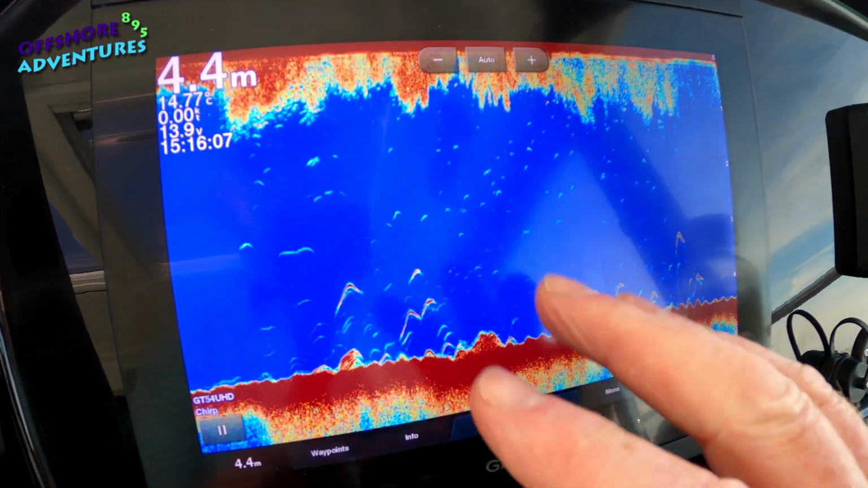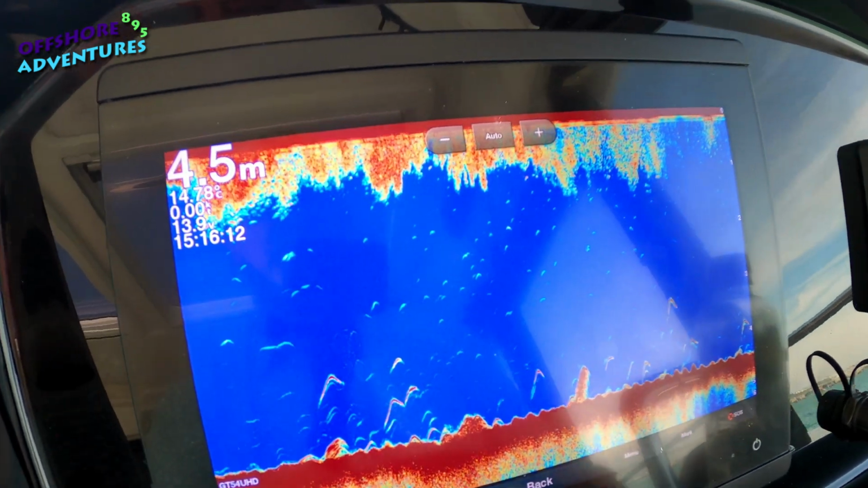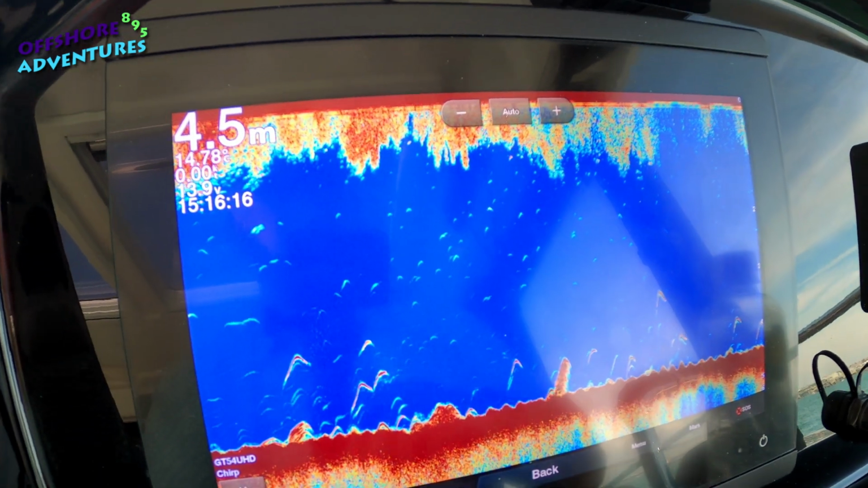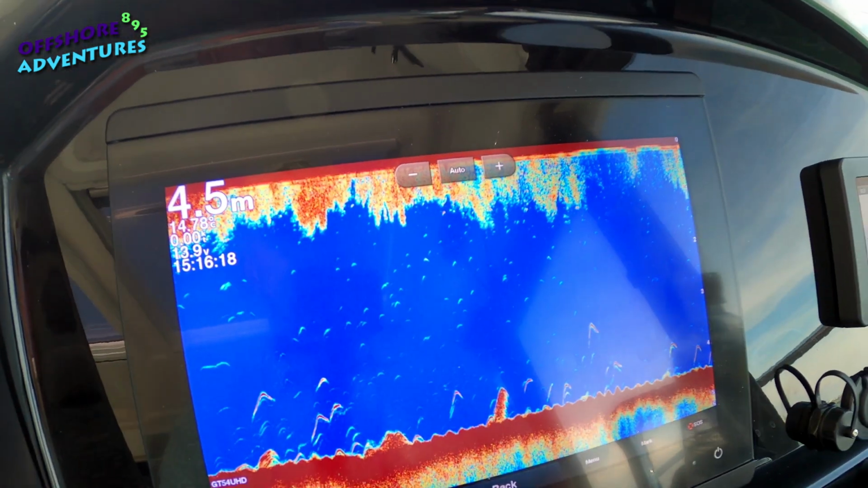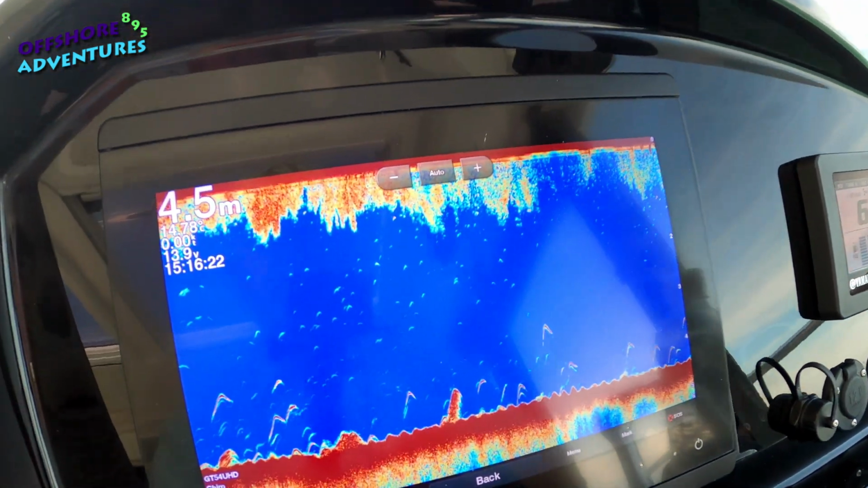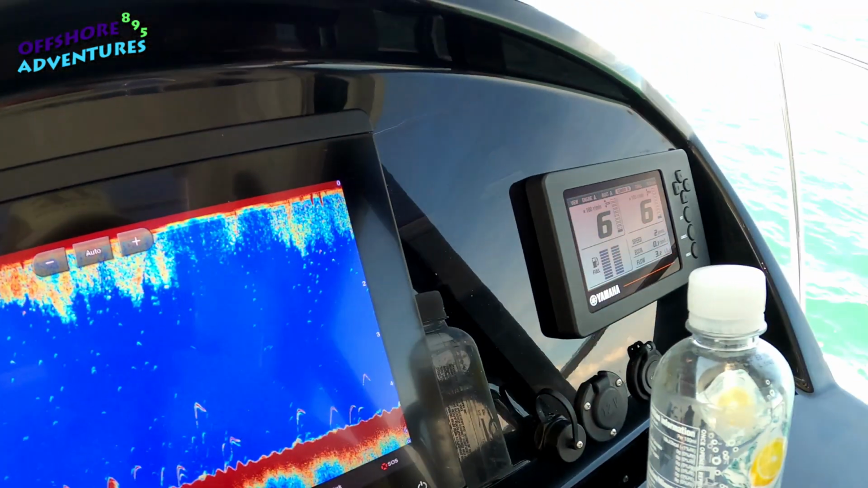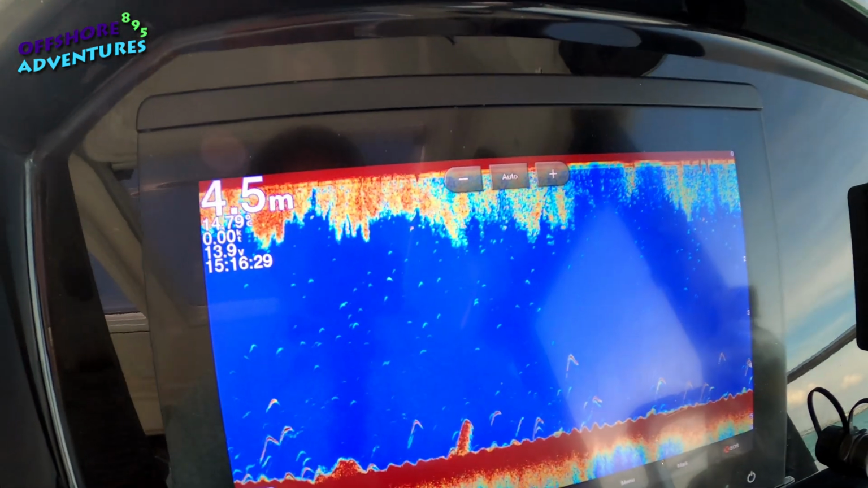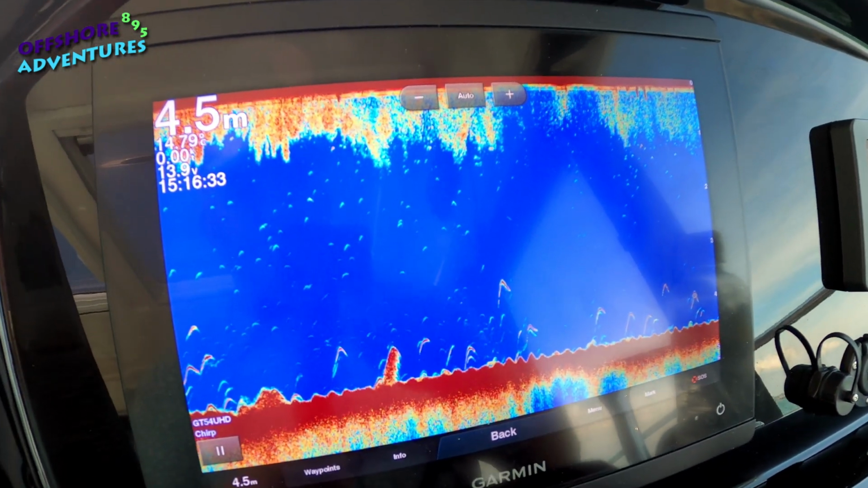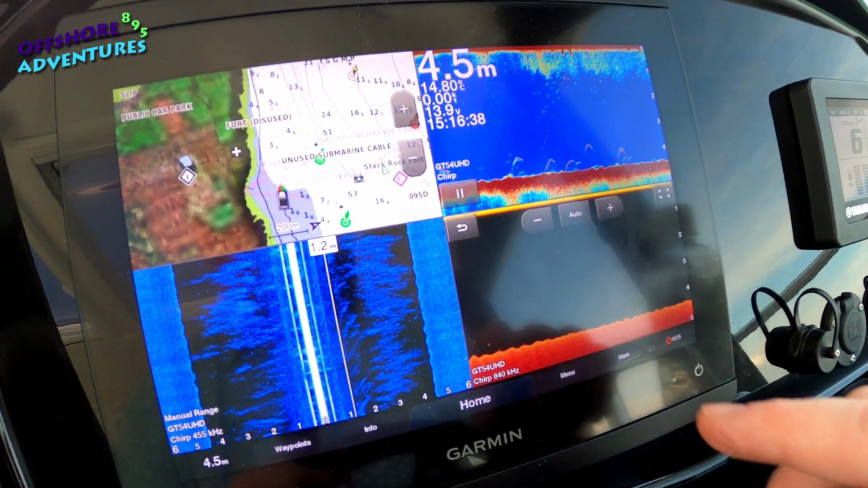You can change the colour of the way it's displayed to a myriad of different colours, and this is obviously the surface, which is showing that sort of interference there, likely to be the wash created by us in tickover. So obviously both the props are running, albeit we're only at about 6,000 revs, but that's enough to create that image there.